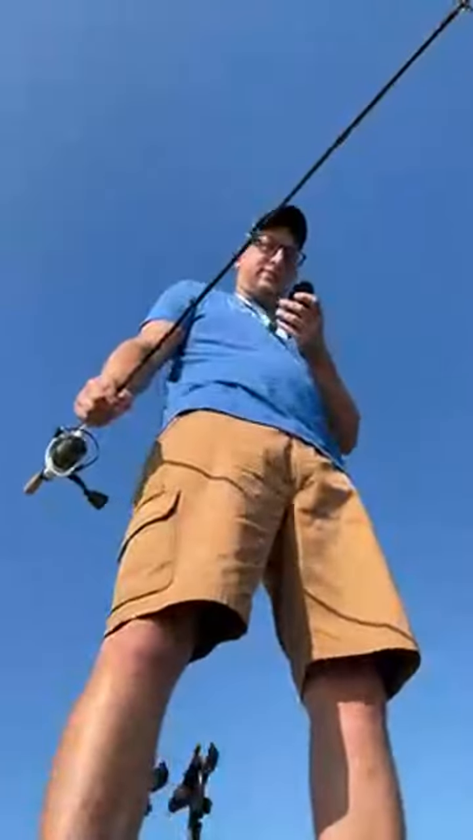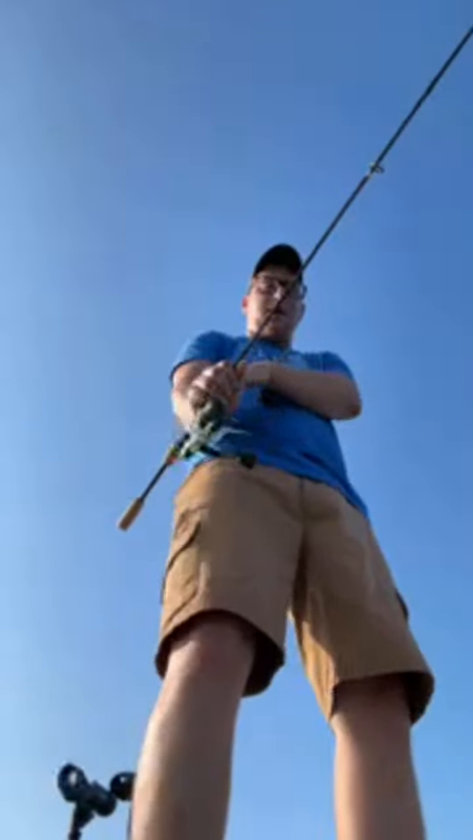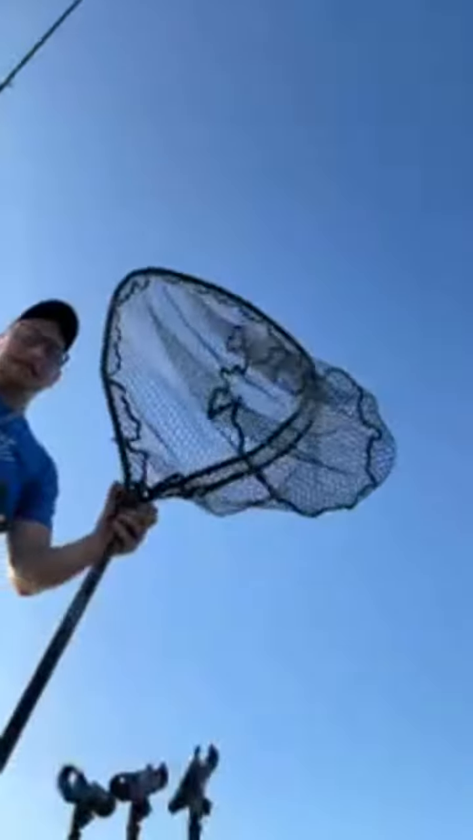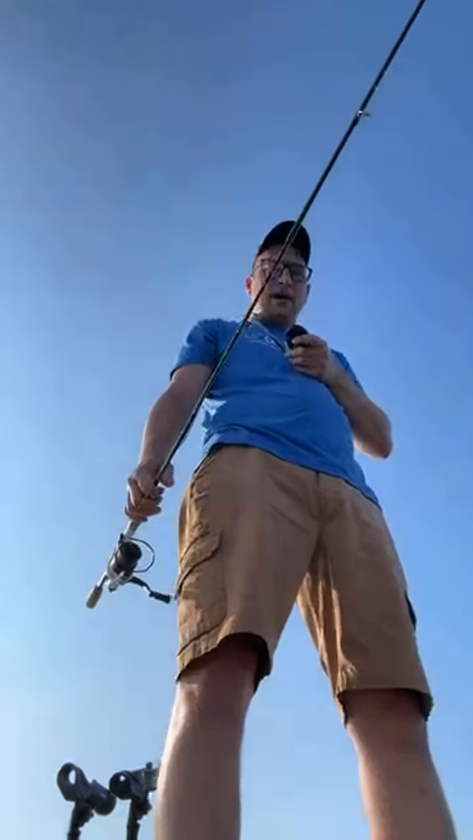Freaking dead sea right here. Make a little move, see if we can see anything. I was hoping to sit out here for a little while, pick at him, but it just got super calm and that bite just got super crappy. I only need one more for my limit anyway, so these little flies are coming out. So if I can get one more, I'm out of here.